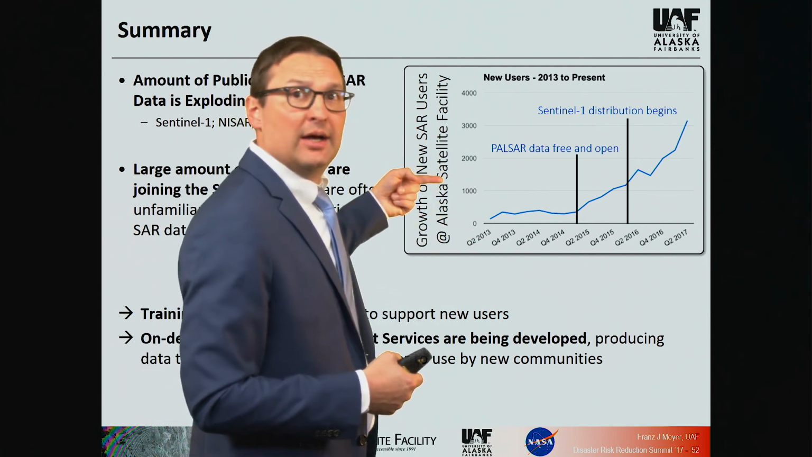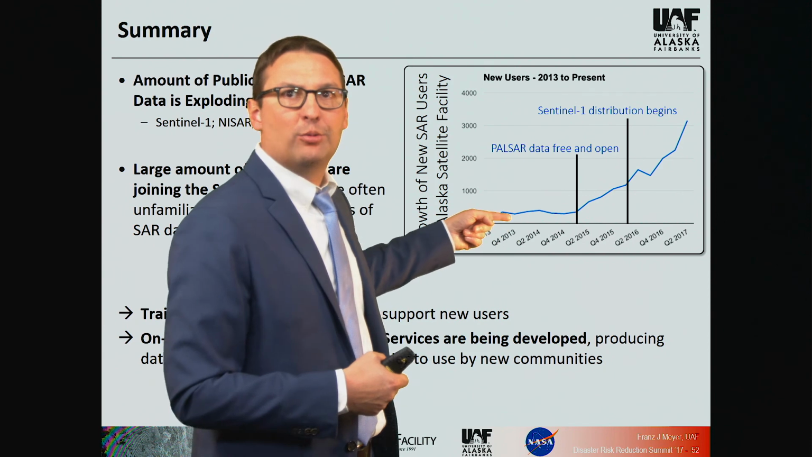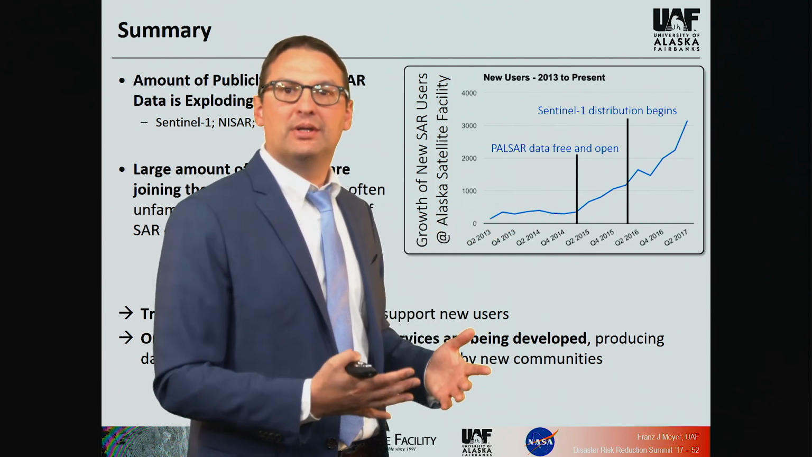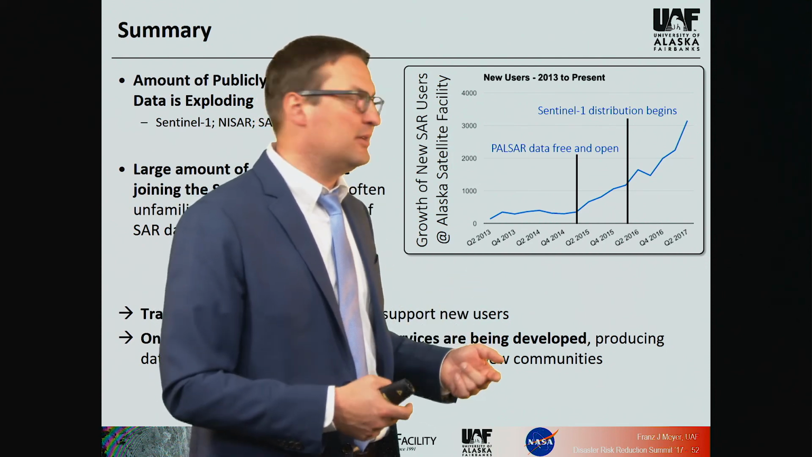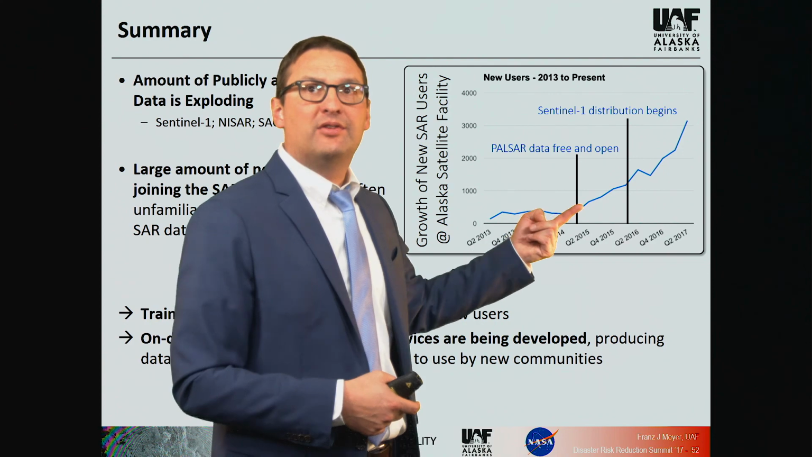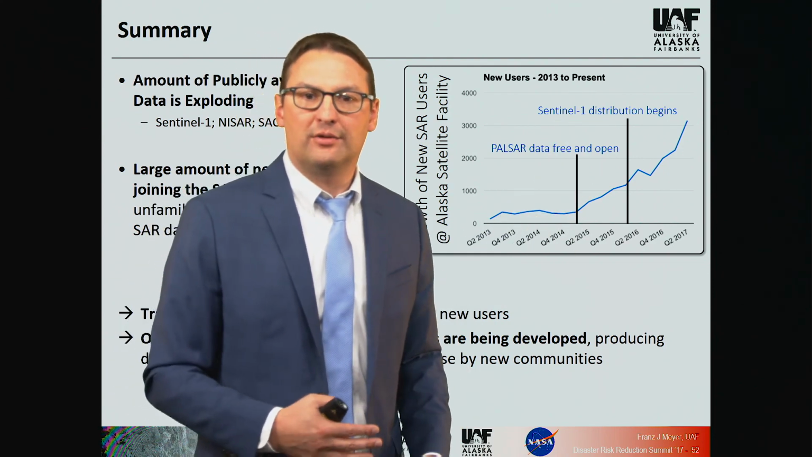And you see how in the past, the number of active users was sort of constant. We always had about the same amount of users. But since the availability of free and open, regularly observed datasets, starting with the opening of ALOS PALSAR here, we have seen a real explosion of the number of users that are coming in and want datasets from us.